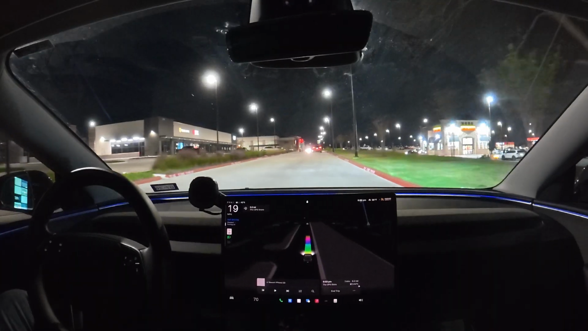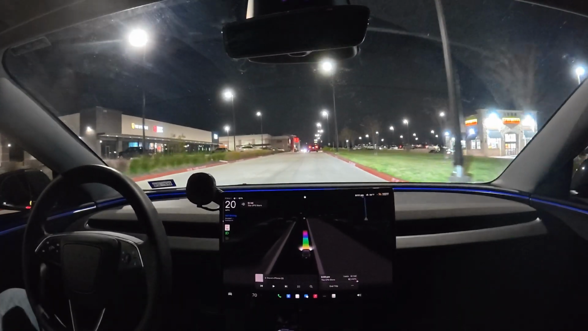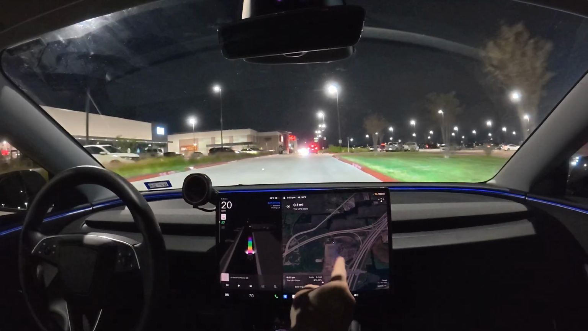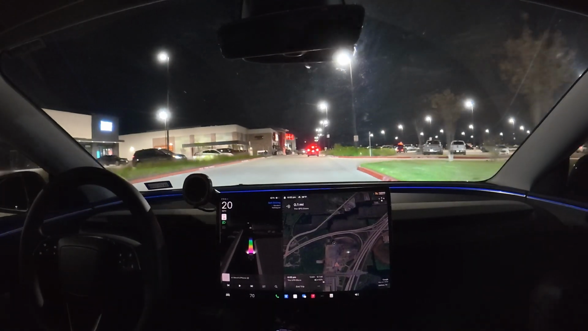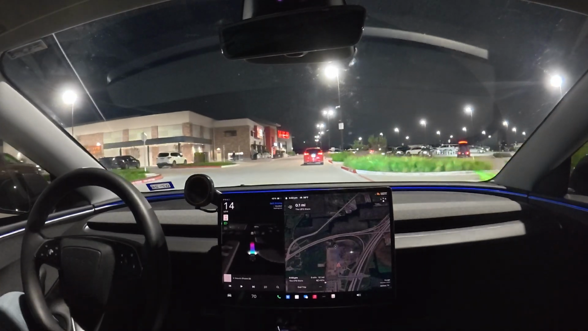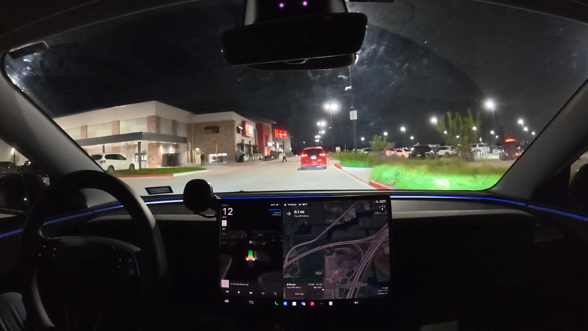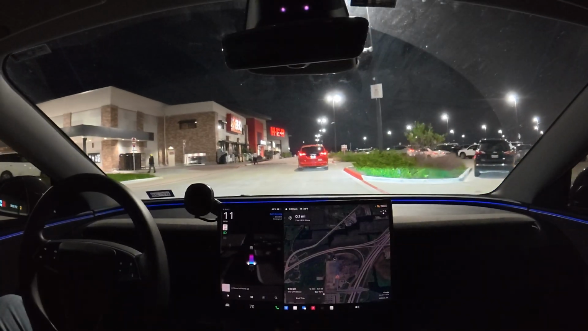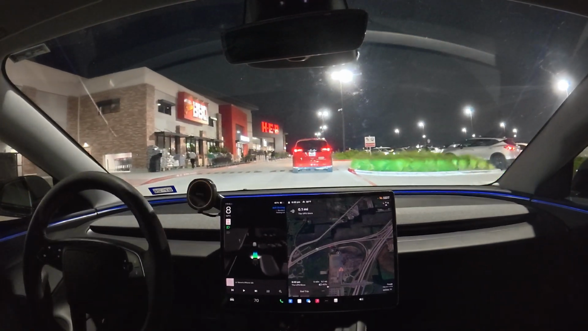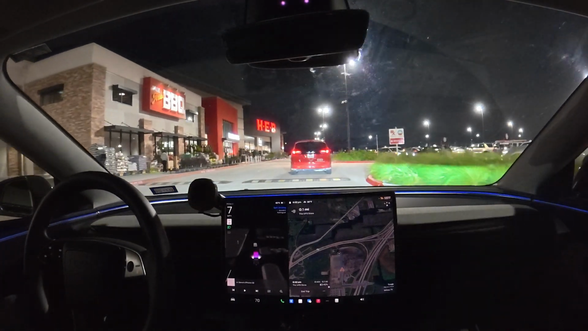Alright, we'll see if it'll make it over to the UPS store right there. This is all, if you can see the map, it's all just a field. This is all brand new. Yep, it thinks that it's over there, but if you might have saw it there on the left, we just passed it. So I guess it's going to go to HEB and try to park. That's fine.